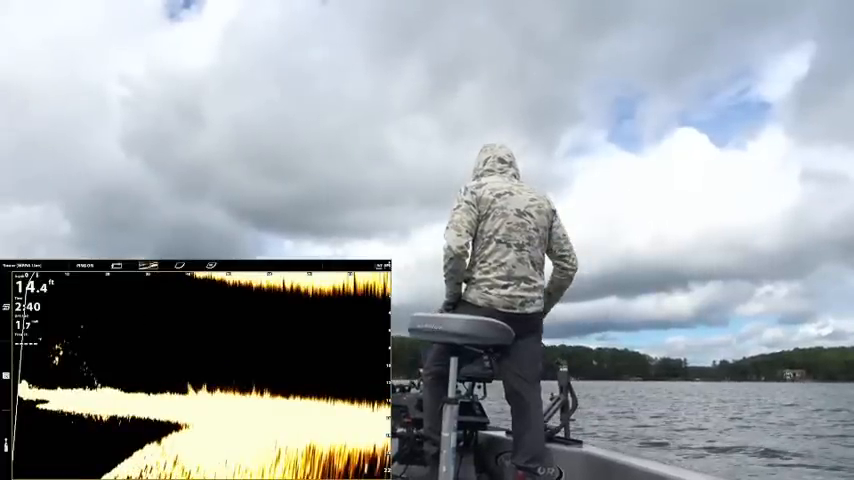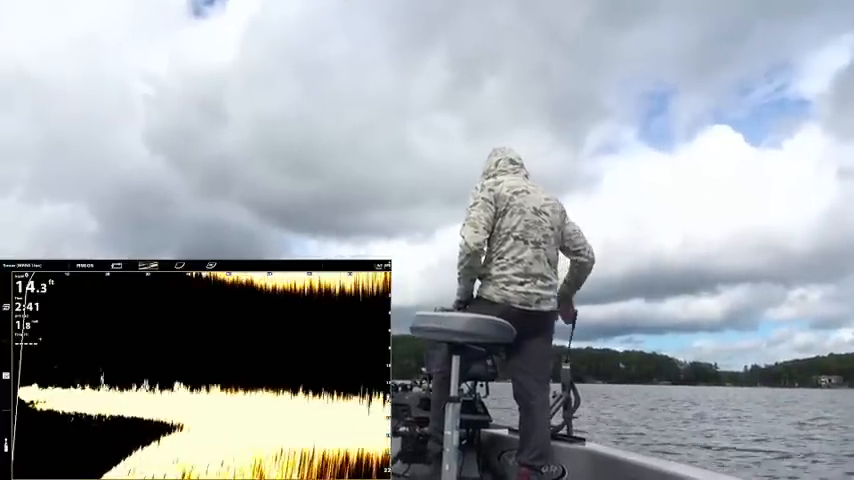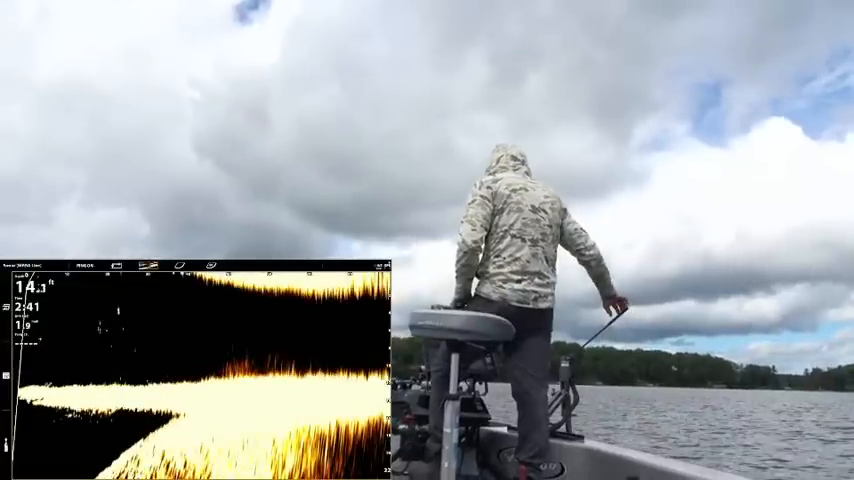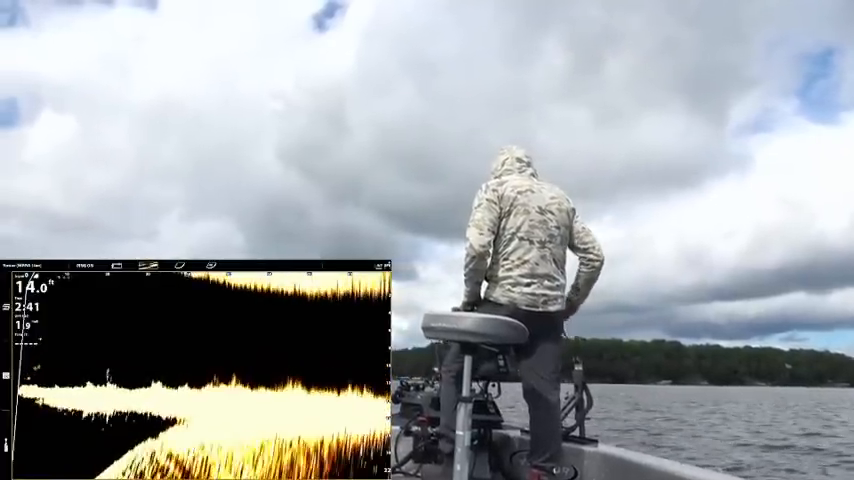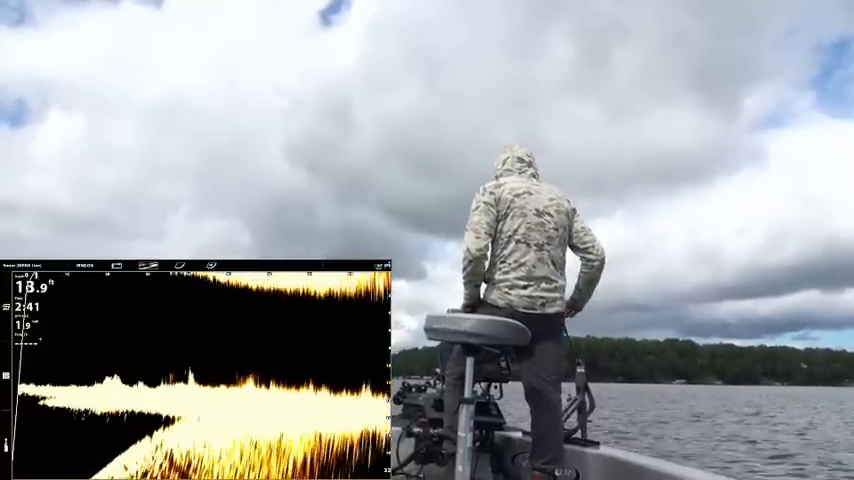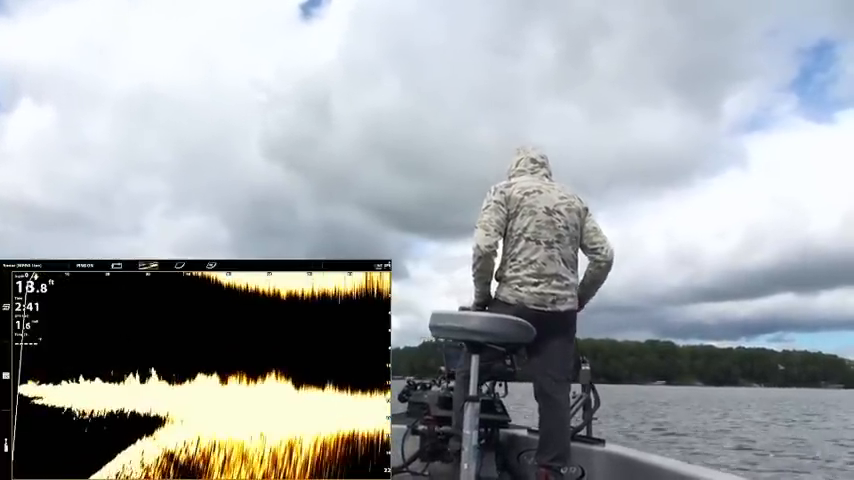Now, in this situation, side imaging, as far as finding fish, is equally as useful as live. If we had more time, I probably would have driven around first and side imaged everything. But I was like, you know what, we could probably do it just like this. It may take longer to get the desired result, but eventually we'll arrive at the same place.